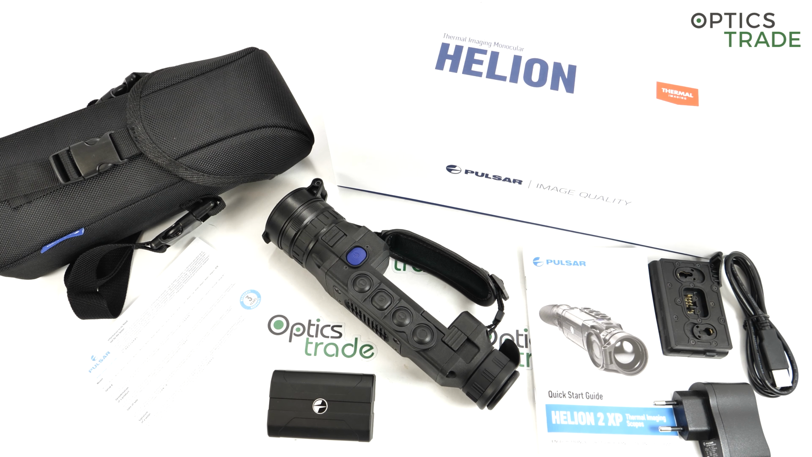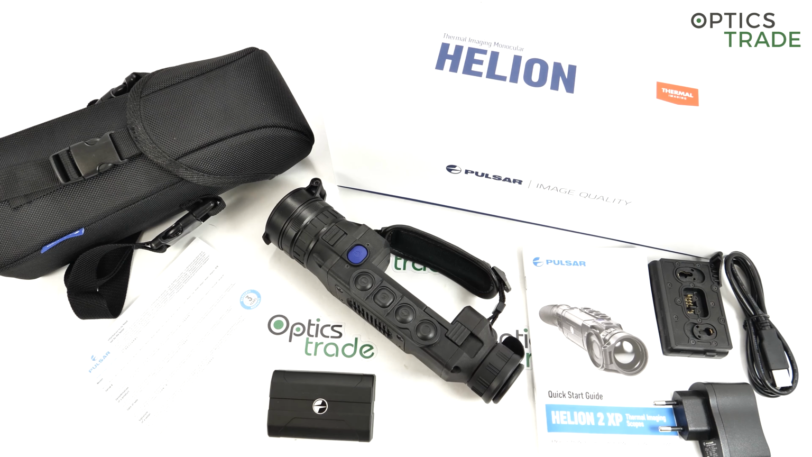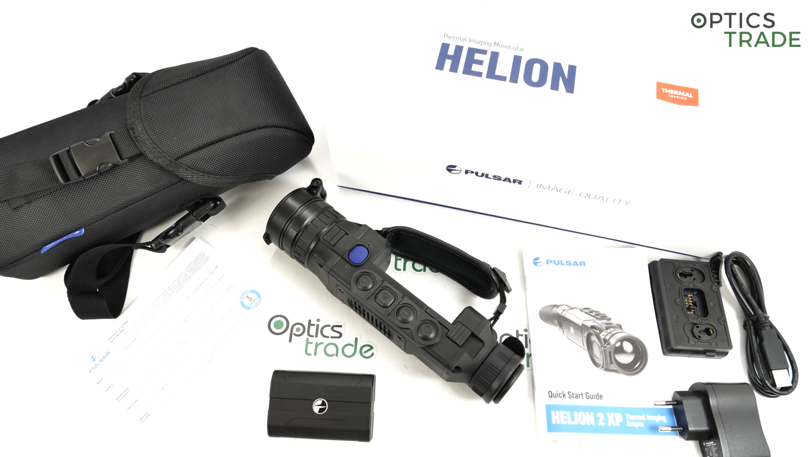But the other part of the longevity of this device is the software updates. Every 2 years or something like that, you can update your device through Stream Vision with a new version of software which Pulsar releases, and you get a completely different image and completely different image quality. The previous generation 1, it was just astonishing.